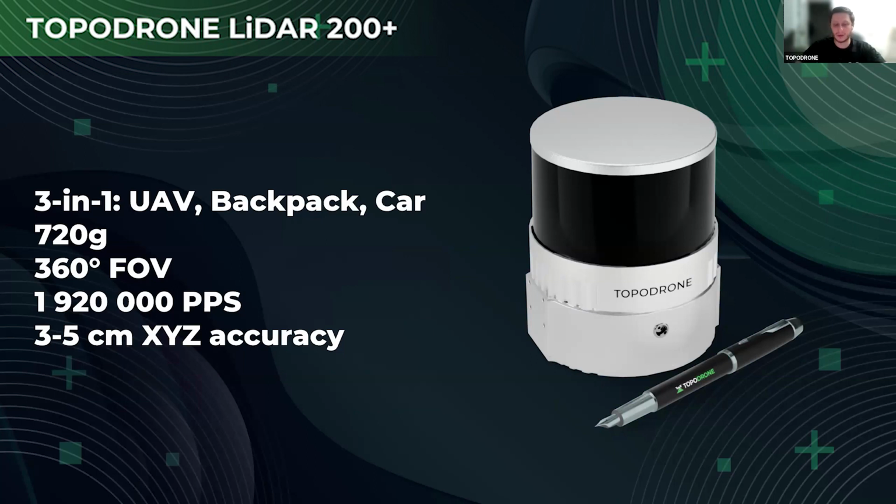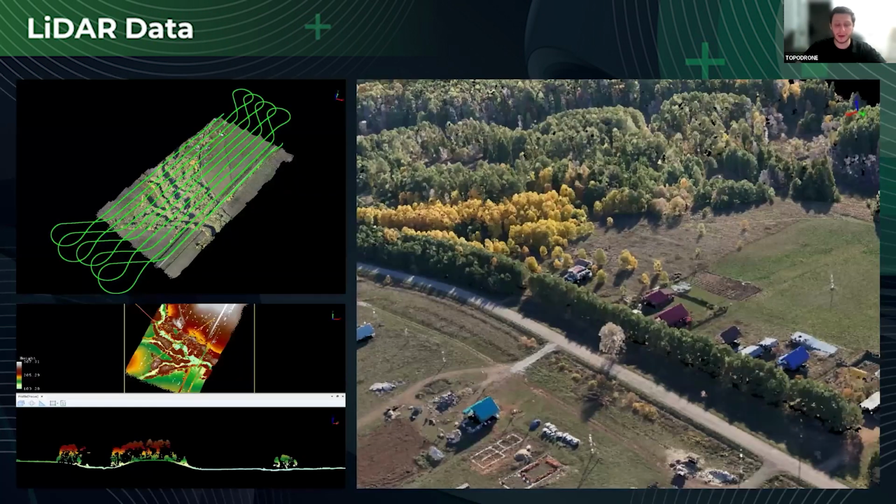So let's have a look at the LiDAR data which you may achieve using that type of LiDAR. First of all, what we can see here is the mission, which is planned in a proprietary software for VTOLs. On the right side of this slide, we can see the colorized point cloud, and also we can see the profile view of this area.